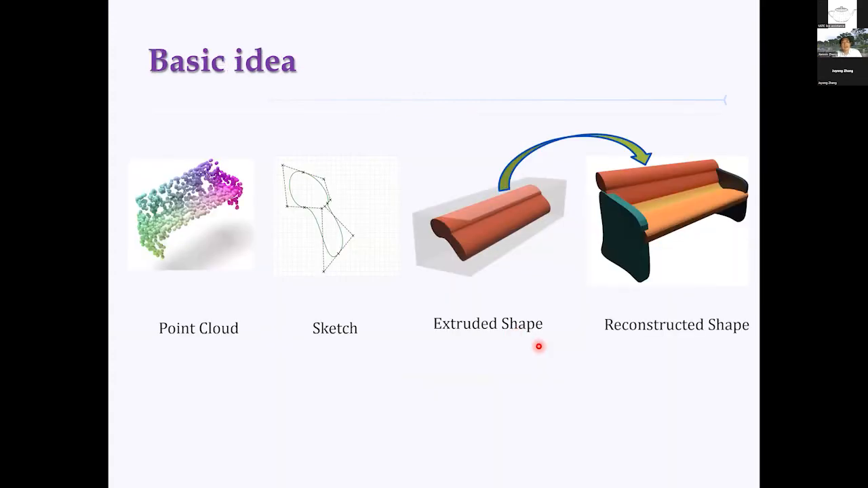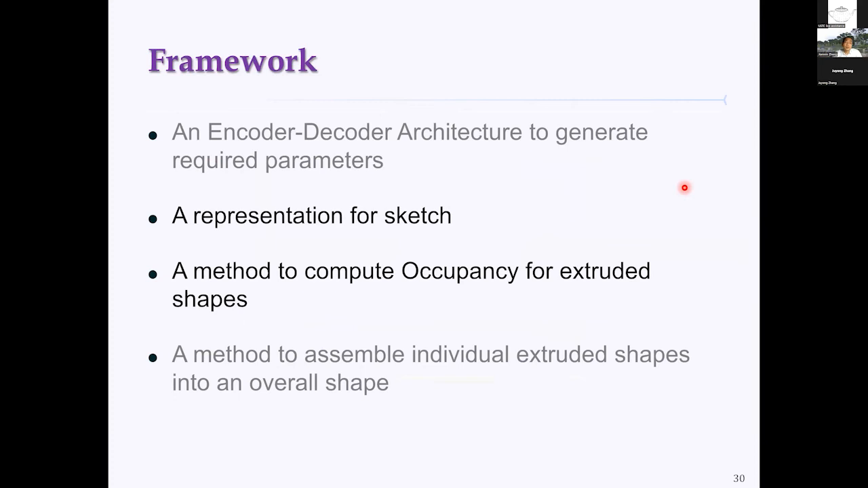So our basic idea here is, given a point cloud, we try to figure out the 2D sketch on the sketching plane, then do the extrusion, and that forms one part of this reconstructed shape. Right? So that's the basic idea. Eventually, we can reuse the framework we use in CSG-Stump. That involves 4 components.